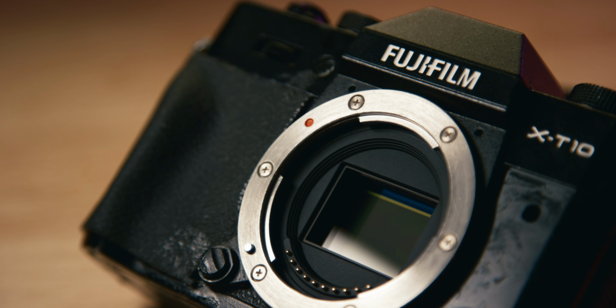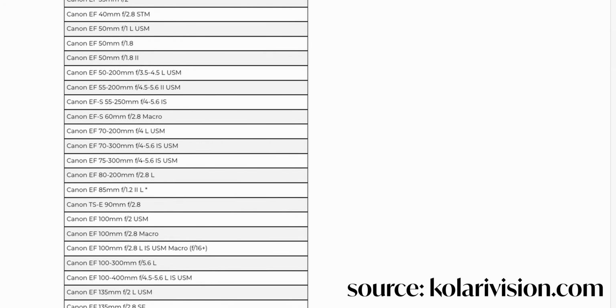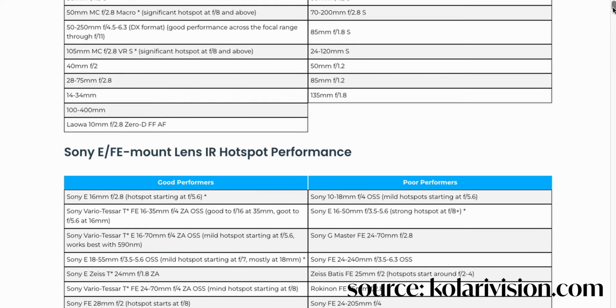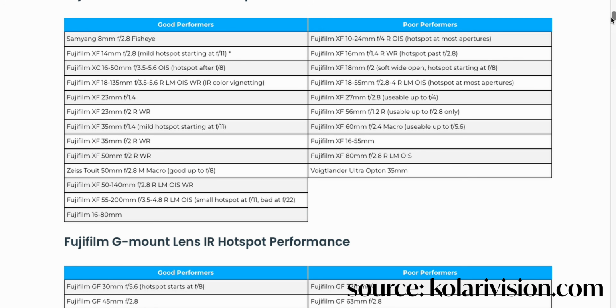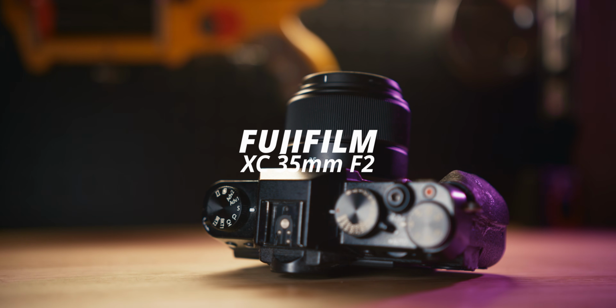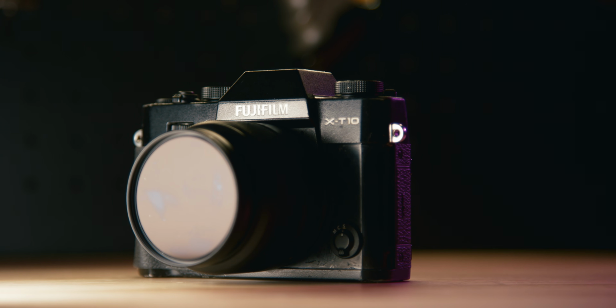One of the most important things we need to consider for infrared photography is which lens to use, because some lenses can cause significant problems when used for infrared. I'm gonna leave a link down in the description that has a huge list for all kinds of manufacturers detailing which lenses work and which don't for infrared photography. The lens I chose for this, the Fuji XC 35mm f2, was actually not on the list of tested lenses, but I chose it for one very important reason. I already owned it and didn't really have another lens I could try. And luckily it worked without any issues.